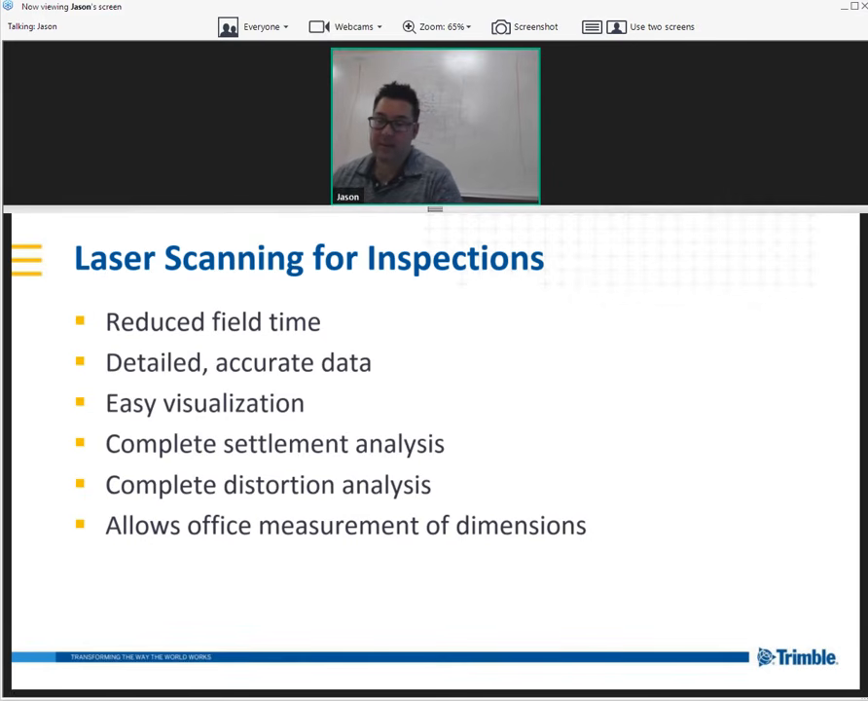In addition, we also provide easy visualization. It provides a complete settlement analysis, complete distortion analysis. And when I say complete, it's all encompassing, more thorough, as opposed to just hitting the grid points. And it allows for further analysis inside of the office to go through and really find out where the problems are and how bad they are. And if you were to do scans over time, you could even start to figure out rate of change.